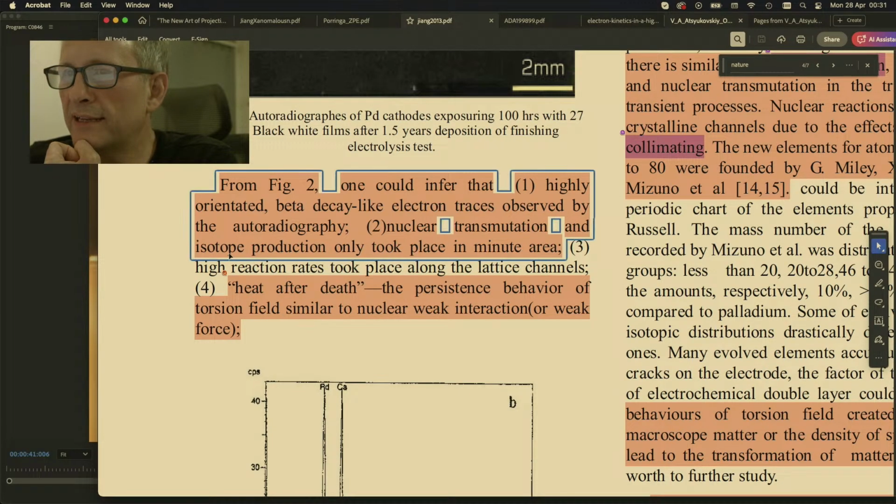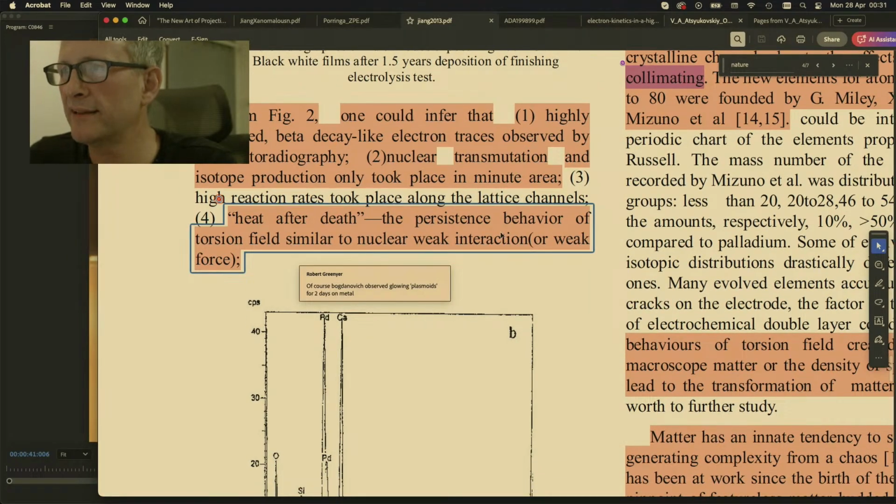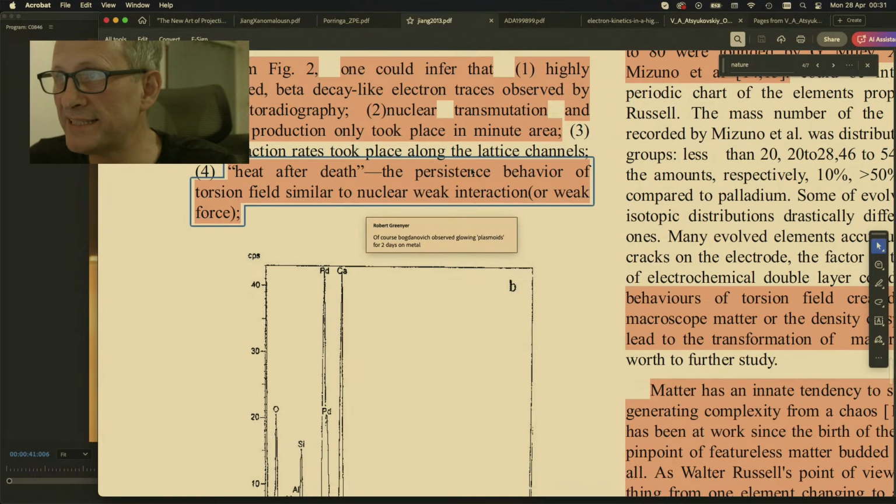And isotope production only took place in a minute area. Heat after death. The persistent behavior of torsion fields similar to nuclear weak interaction or weak force. Well, the persistence behavior of torsion field. We know that the torsion field persists. We know it.